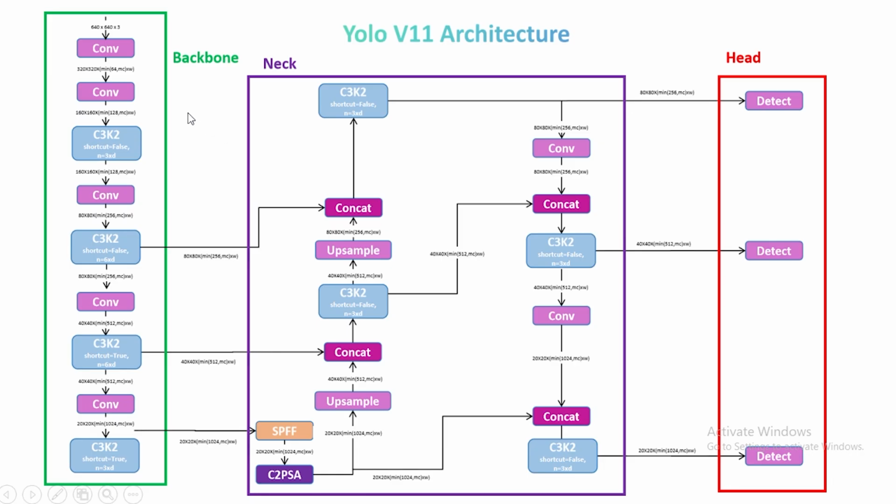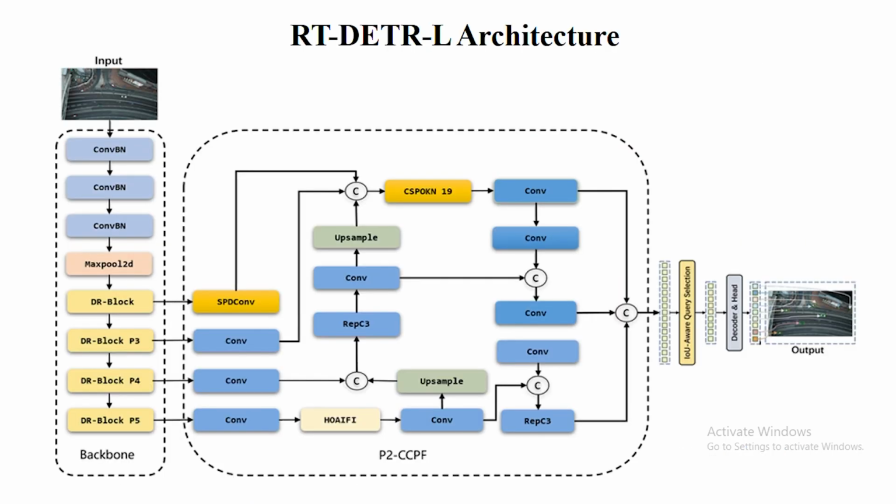The YOLO v11 architecture is as follows, with three components: backbone, neck and head. The backbone has the basic convolutional layers that extract the features, and then those features are used as input in the neck part, where all the features are merged together. Then those features go into the head part where the actual detection occurs. The bounding boxes and the class labels are predicted. So that's how the YOLO v11 architecture flows.